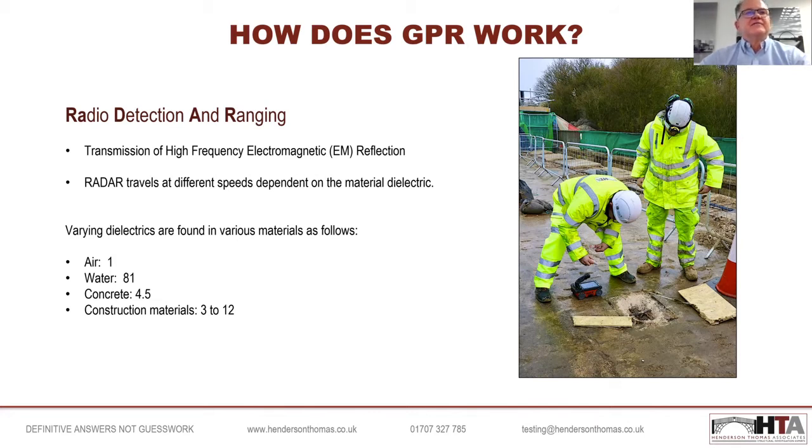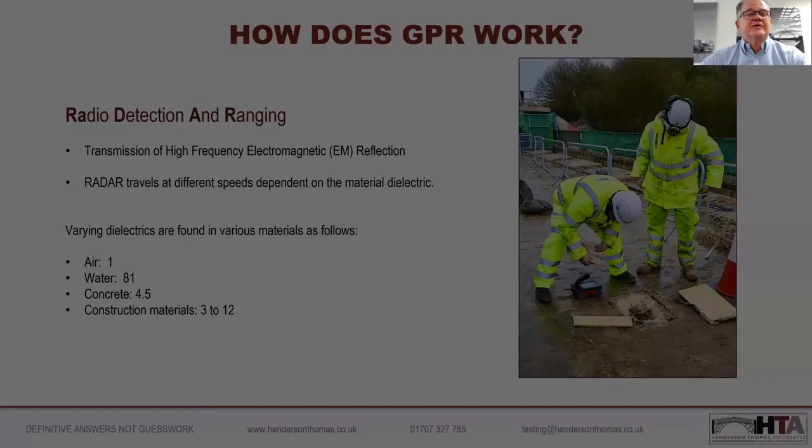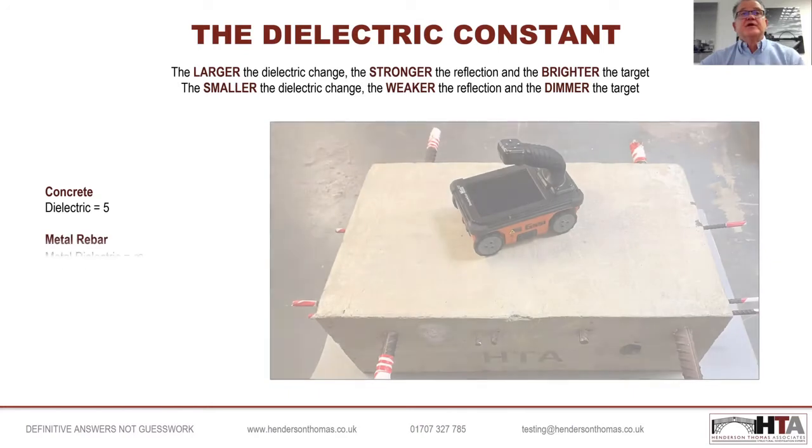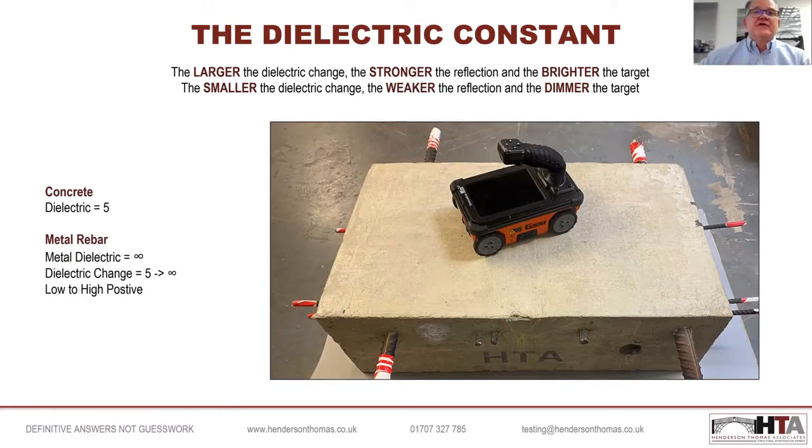These laws of physics dictate how we can actually pick up and detect objects within concrete, which is what we're primarily going to be talking about today. So here we have a radar set on one of our test blocks. As you can see on the left-hand side of the slide, the dielectric of concrete is around about 4.5 to 5. The dielectric of the embedded reinforcement in here is massively different from that. So therefore, the dielectric change between concrete and the embedded reinforcement is very large.